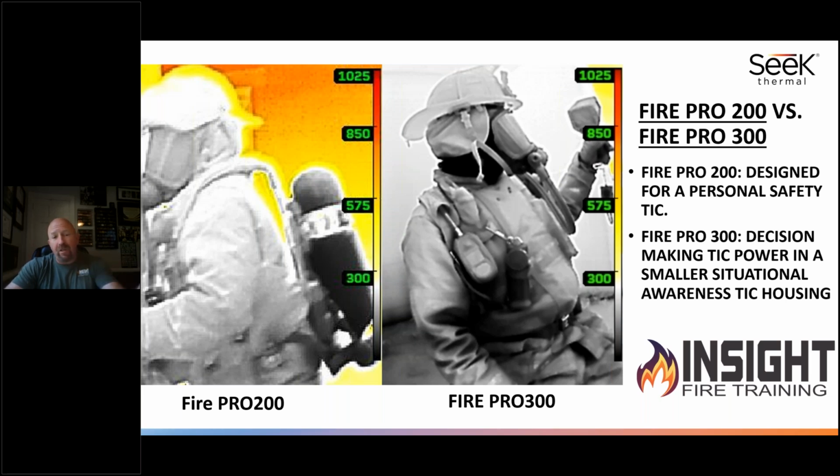The FirePro 200 versus the FirePro 300, obviously there are distinct differences, but the biggest difference I wanted you to see is just in image clarity. You're getting a much better picture in the 300 than the 200. The 200 gives you more of a personal safety. You can see your way out, see objects, but the FirePro 300 gives you a higher resolution picture and able to see things, especially for RIT purposes and things of situational awareness. It's very good for that. It gives you the same image quality as the Attack Pro VRS, or Attack Pro Plus. So you basically have decision-making TIC power in a smaller situational awareness TIC housing, which is extremely valuable.